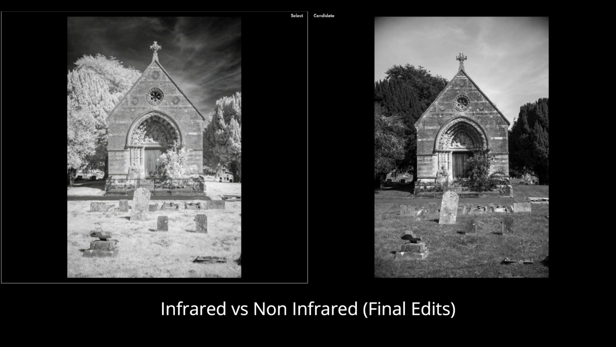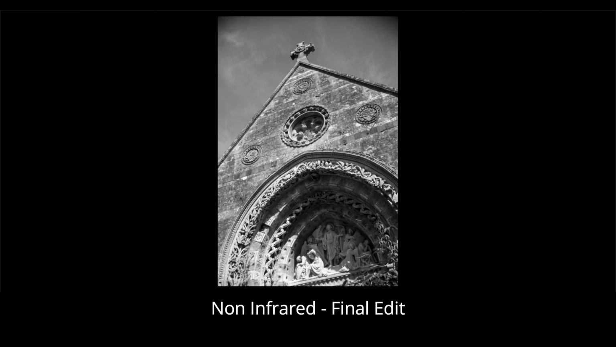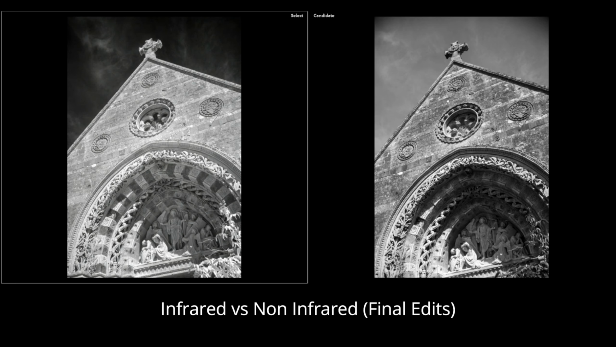And if we go on to the next comparison, it'll be looking at a close-up of the mausoleum. I had to crop the images, obviously, because the Sony is 3:2 ratio, whereas the GX1 is 4:3. But again, the infrared image just has so much more impact.